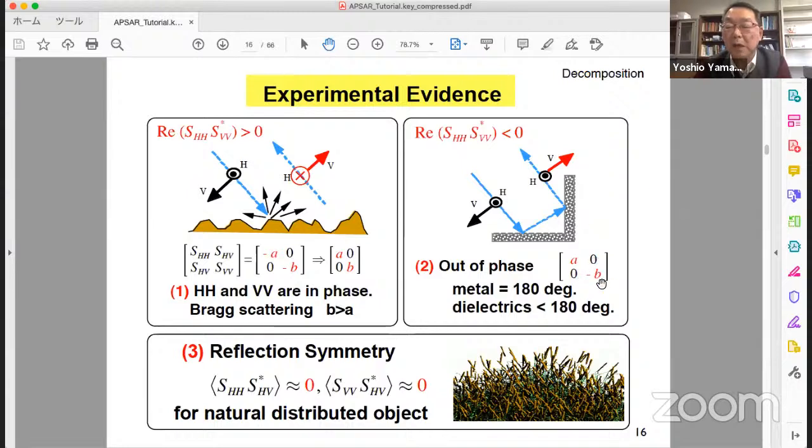It becomes minus B. If we check the sign, it is a 180-degree difference, out of phase. For dielectric material, it is not 180 degrees, usually 130, 140 degrees. In mathematical form, this scattering mechanism can be written like this. The real part of HH-HV complex conjugate is positive and negative.